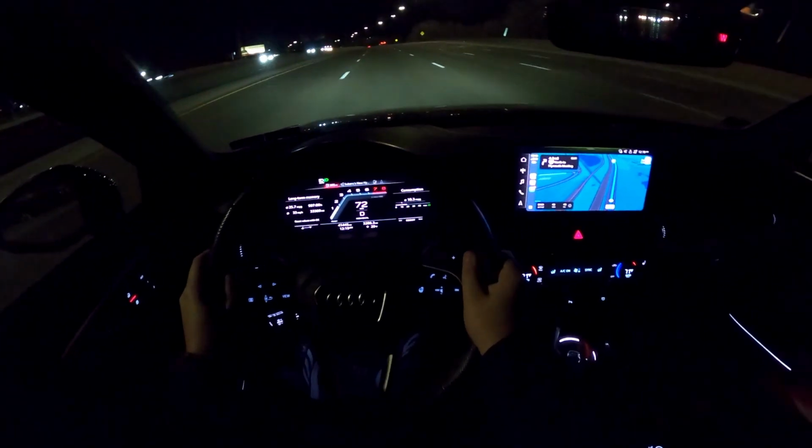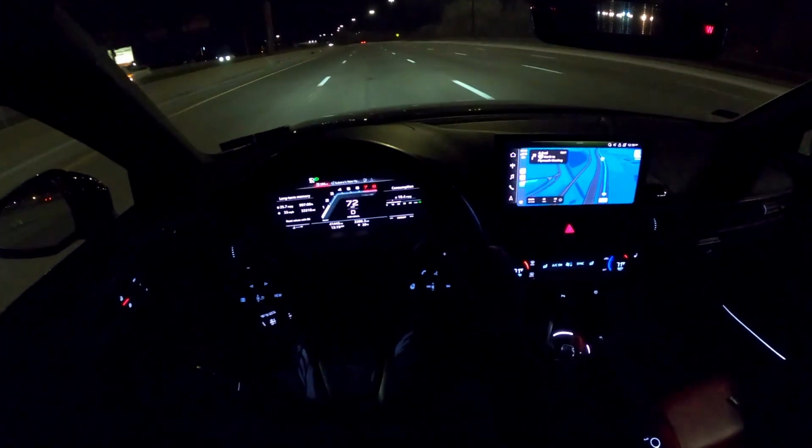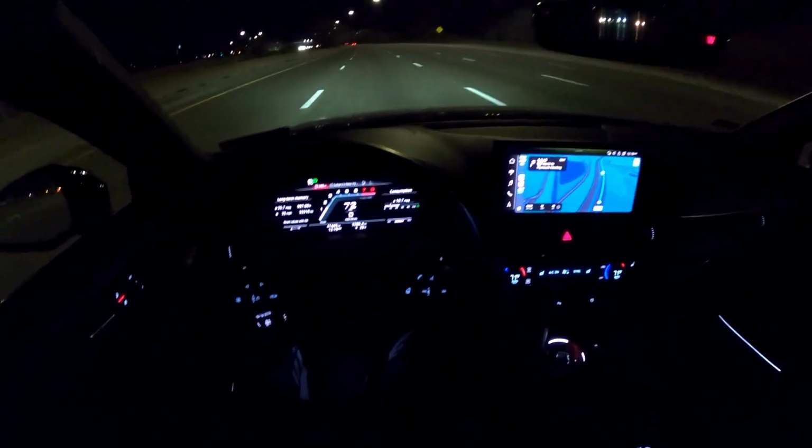Anyway, settling into the highway, 70 miles per hour. Car is gonna slowly start warming up. I'm pretty warm myself. We'll check back in a bit.